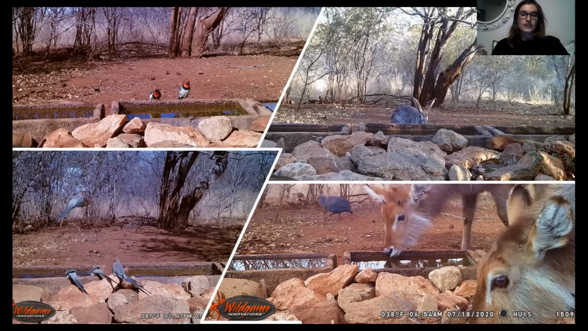Top left corner is black-collared barbets, and bottom left, some red-faced mousebirds that came in. And then a nice record of a scrub hare and some waterbuck again coming to drink, with a Guinea fowl there in the background.